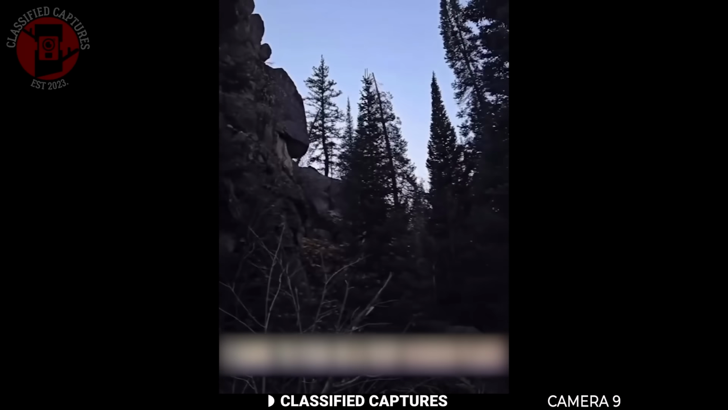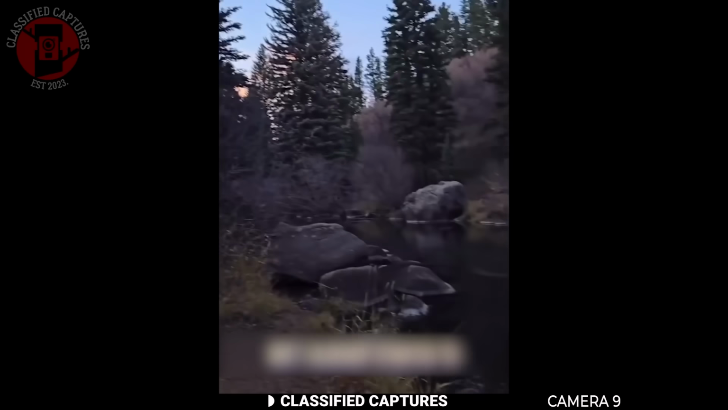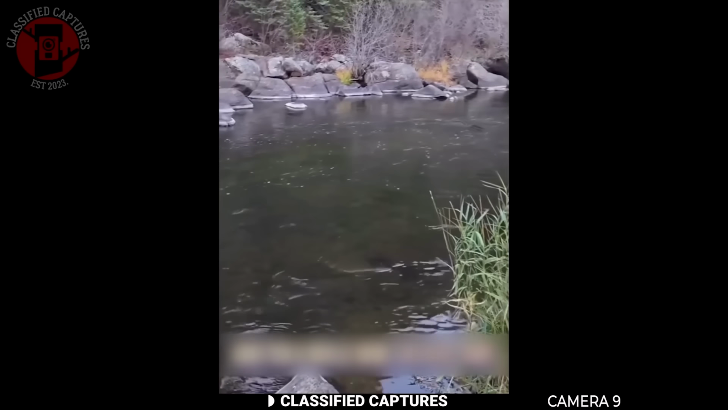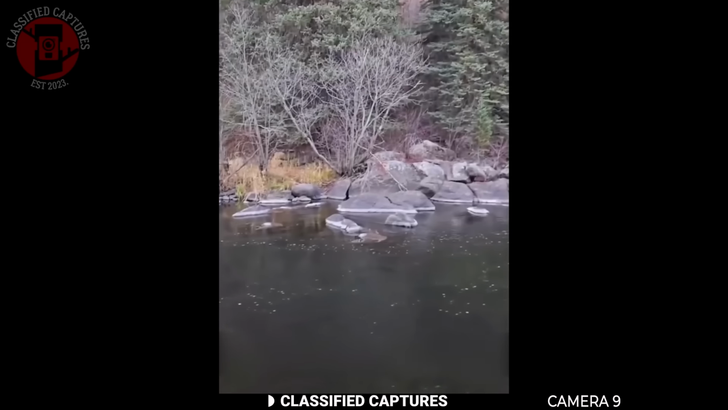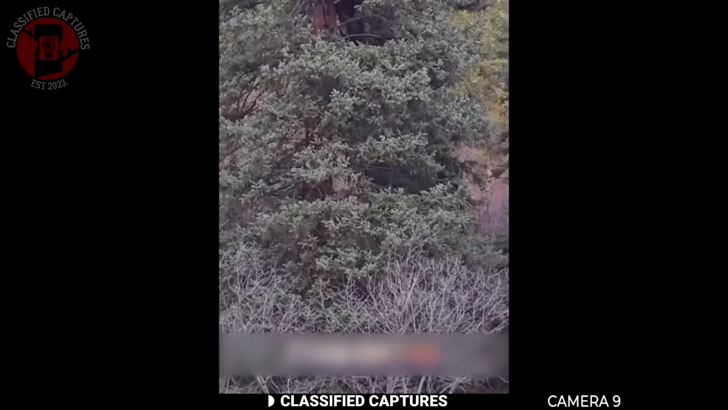This man had gone fishing in a very secluded area surrounded by dense trees and thick brush. He said that not long after he arrived, he began to feel uneasy, like something was watching him. Then he started to hear footsteps and the sound of branches snapping nearby, as if something heavy was moving in the woods. So he pulled out his camera and began slowly panning it around, when he noticed something strange.